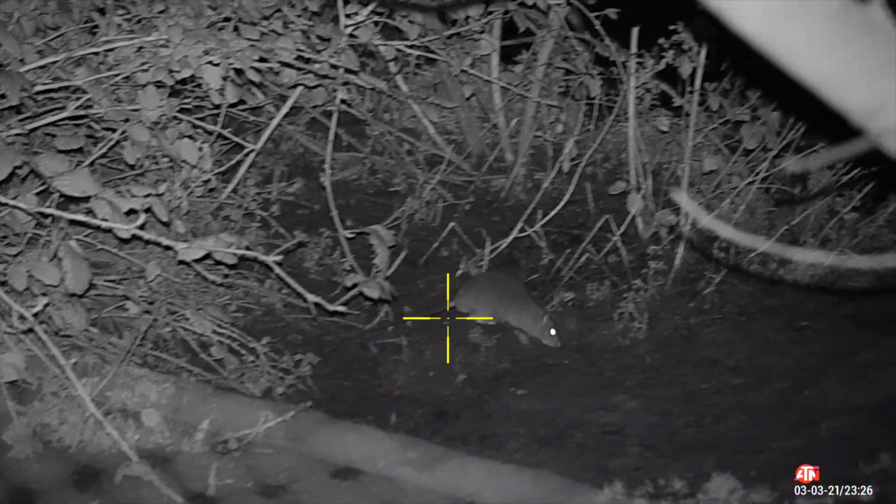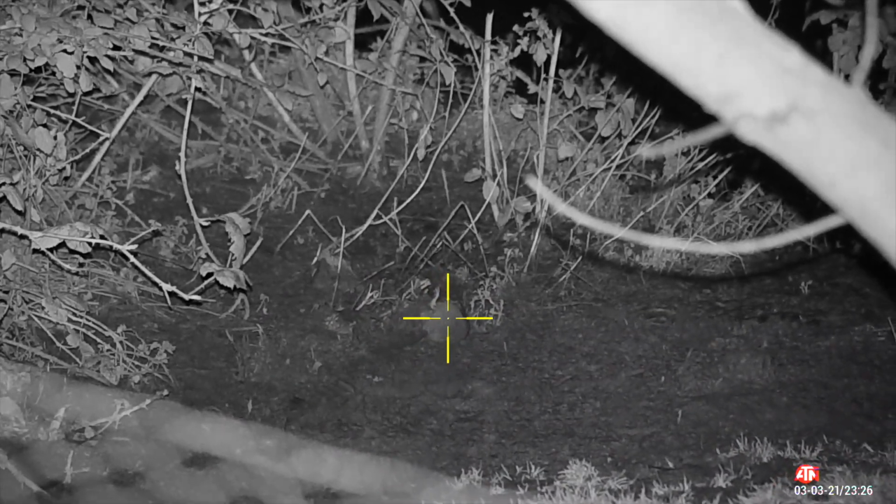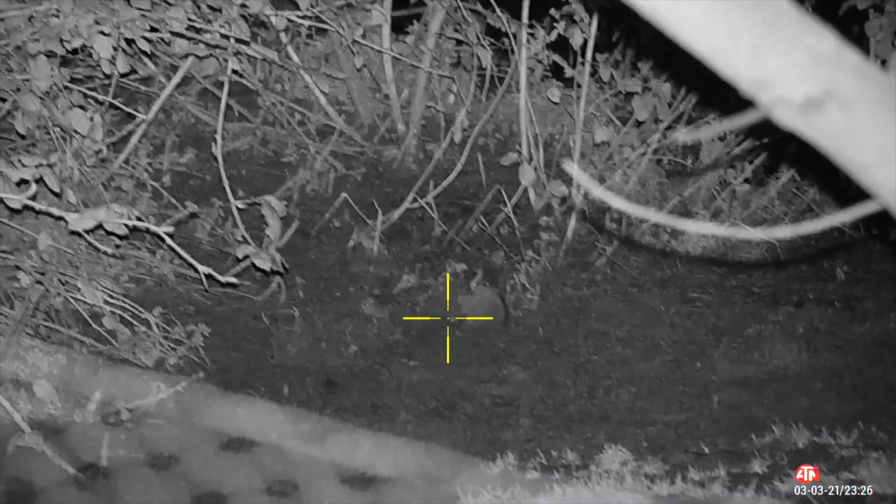This next rat was very fidgety. It had given me 2 or 3 missed opportunities prior to this, but I got him that time. Got you that time.